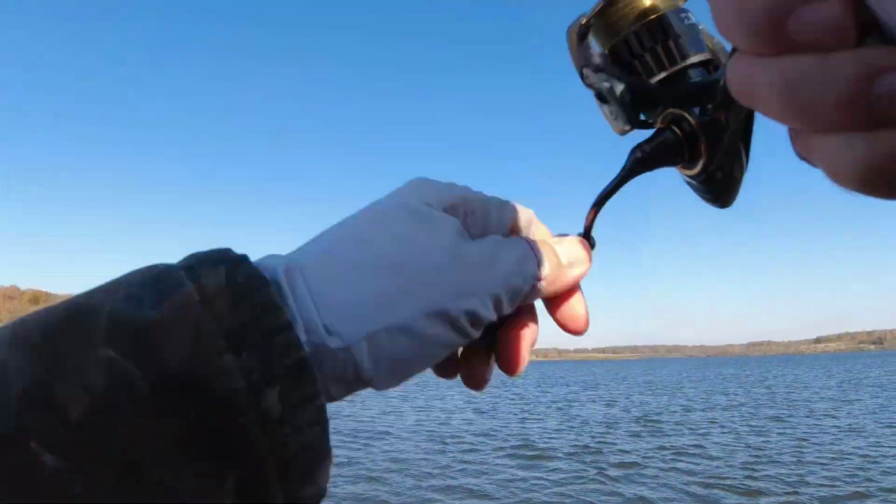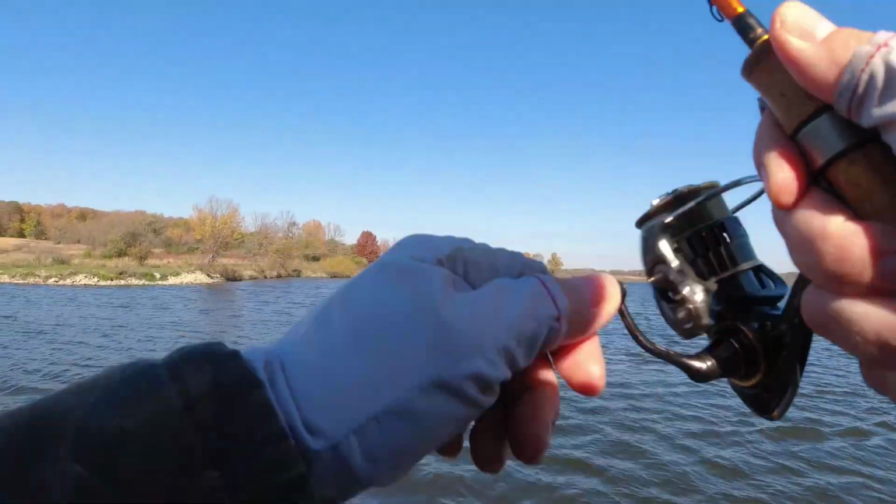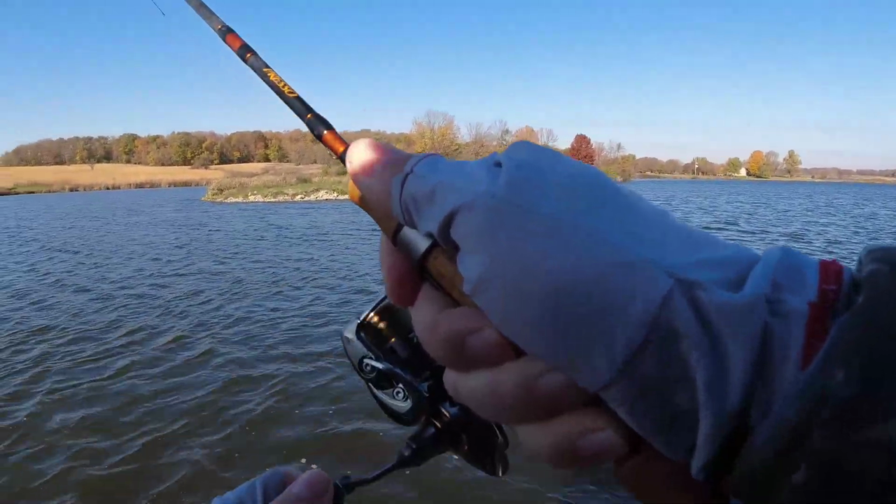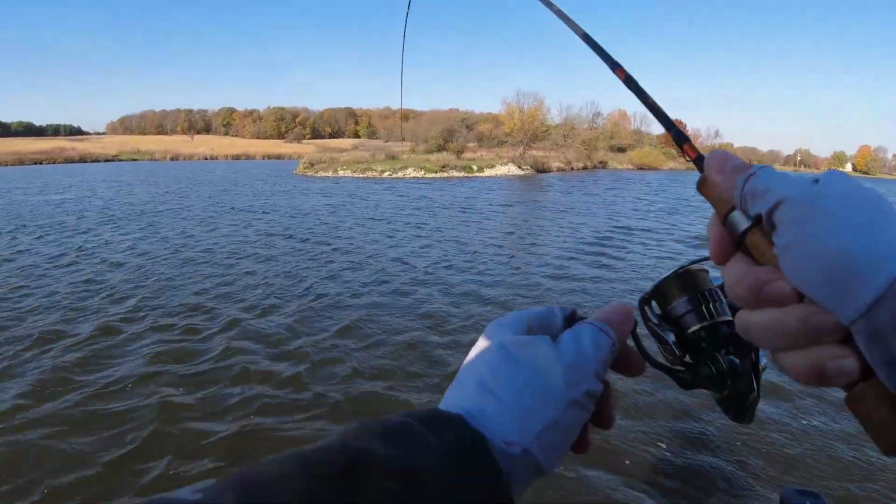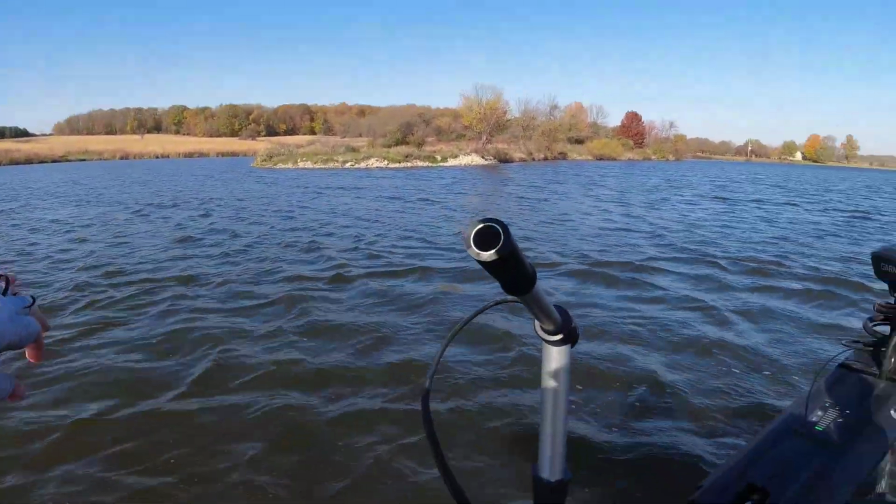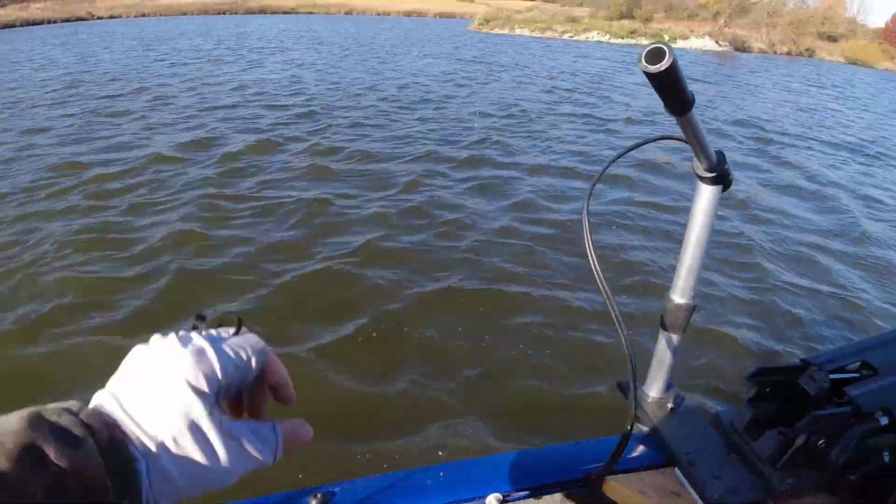Boom. There we go. Feels like another nice fish. Man, I love the tug of a crappie. Oh yeah. That's another slab, folks. That's another 11.5-inch slab.